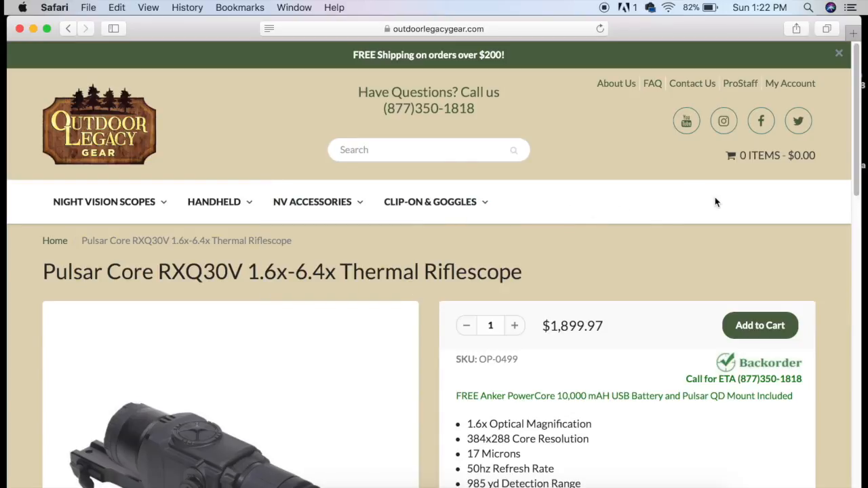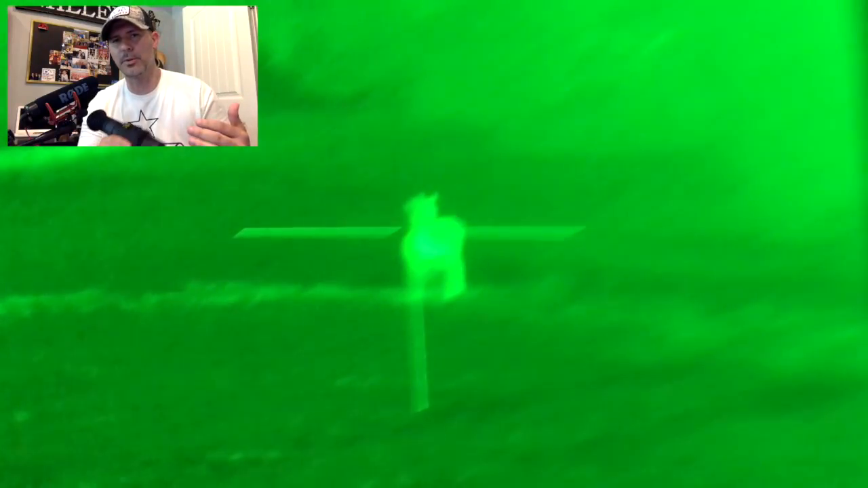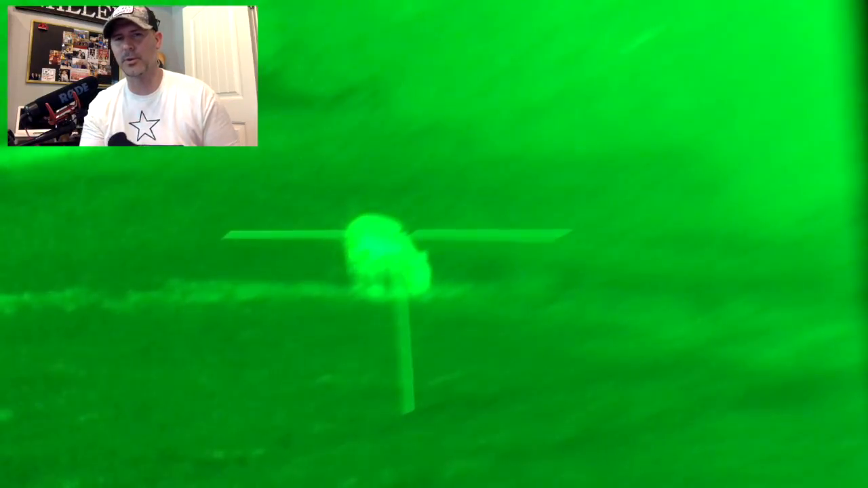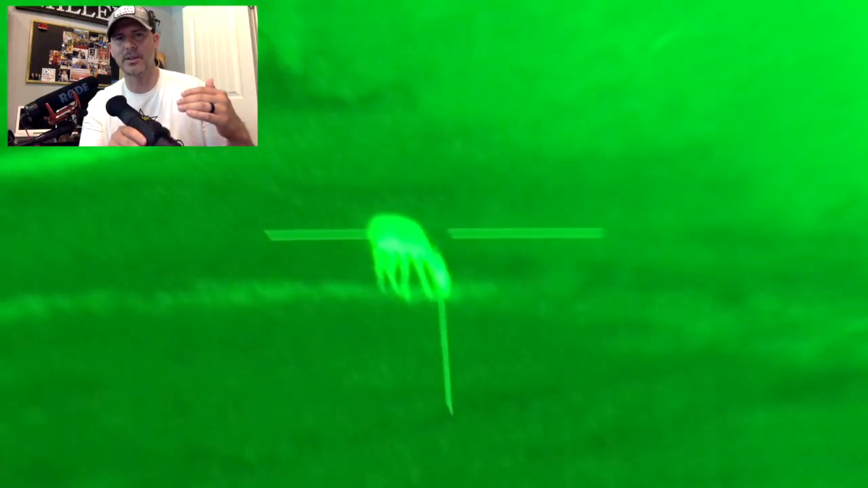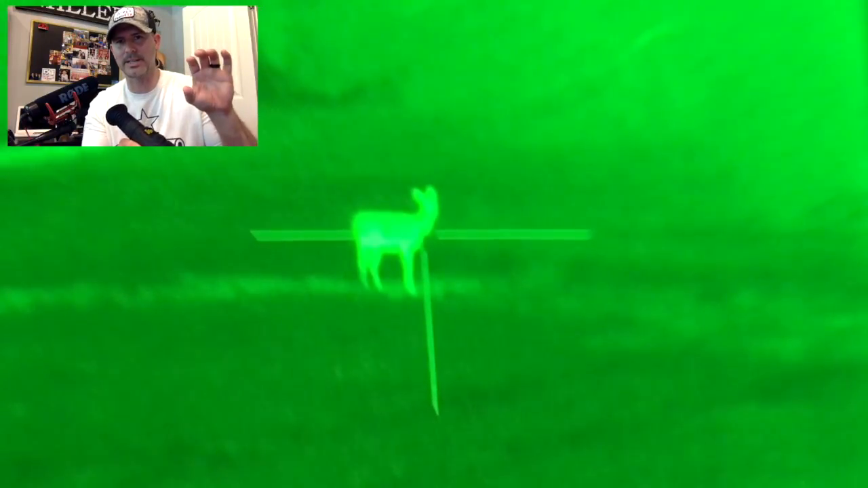Now we're going to take a look through the scope so you can get an idea of what it looks like when you're looking through the optical lens. All right, so I wanted to give you a chance to look through the scope. I'm going to warn you, this was taken with my cell phone holding it up to the viewfinder, so the quality doesn't look as great as it does through the lens. The quality is much better, but I'm actually holding my cell phone up to the eyepiece on the scope. So that's why it doesn't look great.